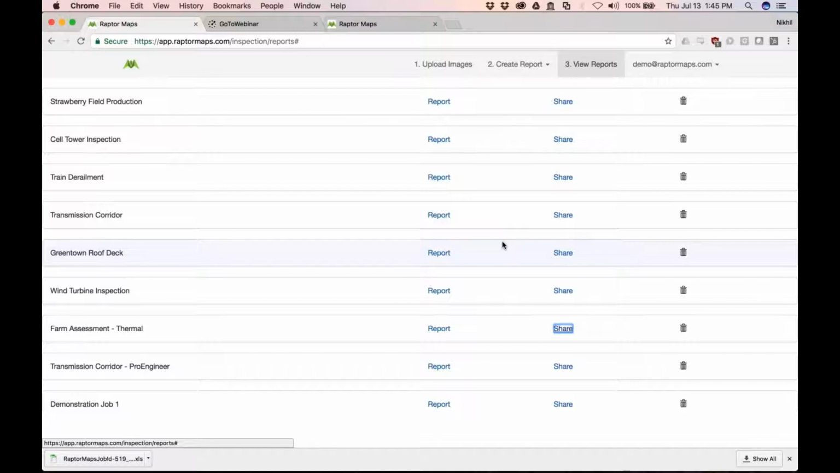Other areas that this is pretty good for: flat roof is nice. I would say maybe not necessary. It really depends on your client, because the nice thing is that the images are projected where you took them, and buildings tend to be pretty distinct.